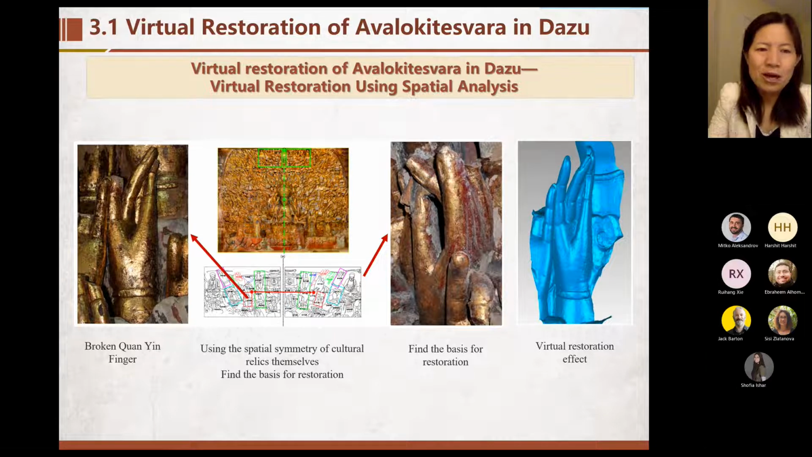For example, if we want to get some clue how to restore the broken parts, for example, this left red part, the easiest thing is to find the symmetrical hand in the right part, for example, this red part. So we can get the clue to restore it.